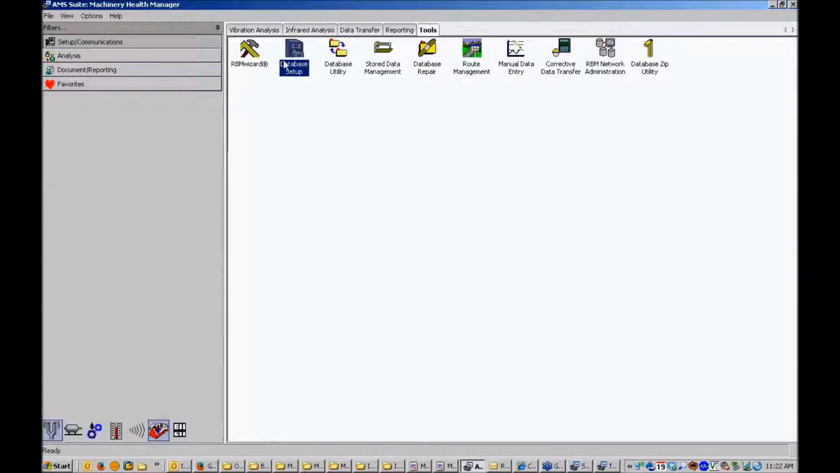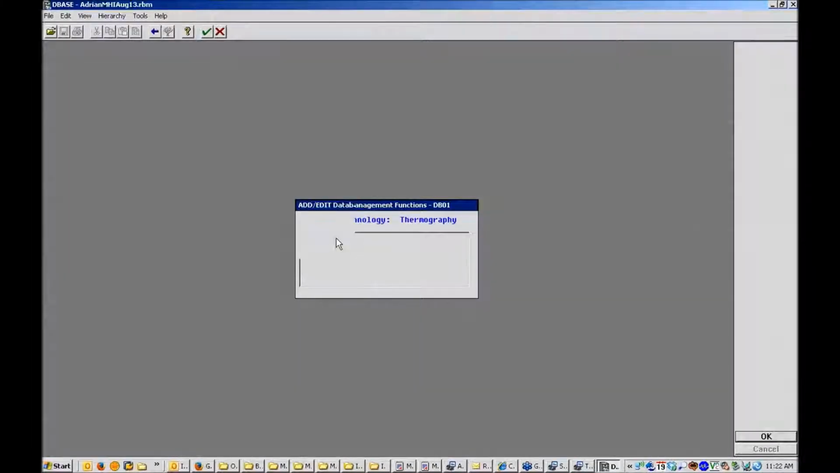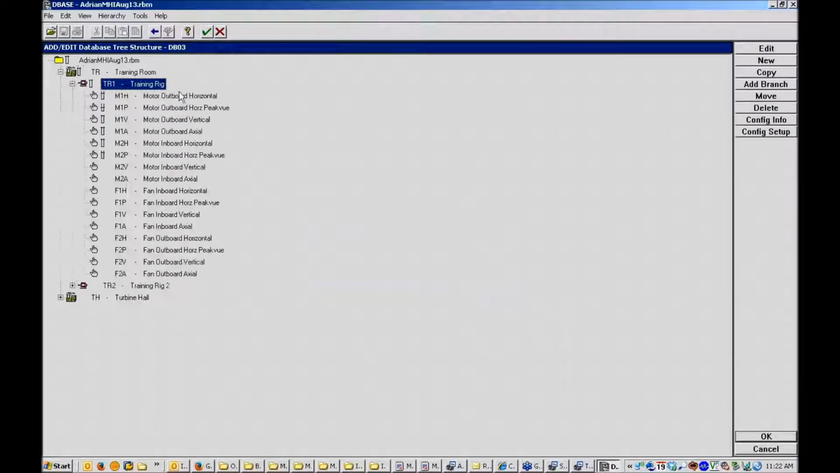All right, so I'm going to head over to Tools and Set Up Communications and launch the database setup program for that database. I can go into the tree structure, and here's my machine hierarchy. So I've got an existing machine, existing vibration points. I need to enable the thermographic technology on this machine before I can add thermographic points or infrared points.